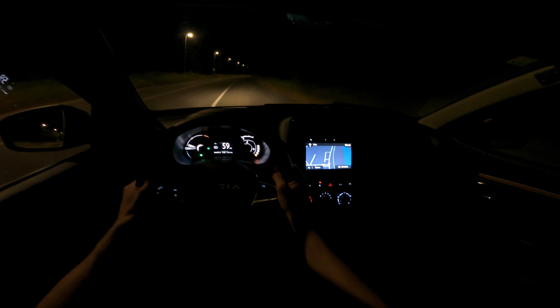In front of us is the new Dacia Spring. So this is, of course, fully electric. This is the facelift with the new logo, facelift of the 2021 model. So it's a 2023 model year, and this is the extreme package with the 65 electric horsepower. This is 48 kilowatts of power.